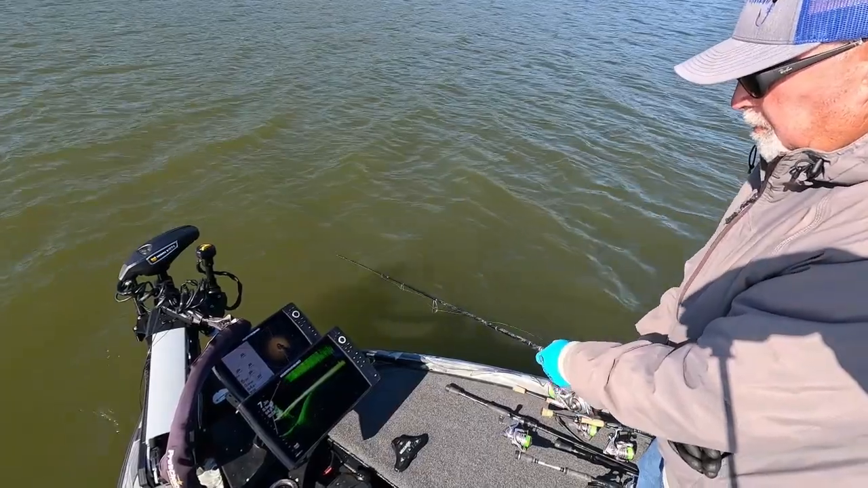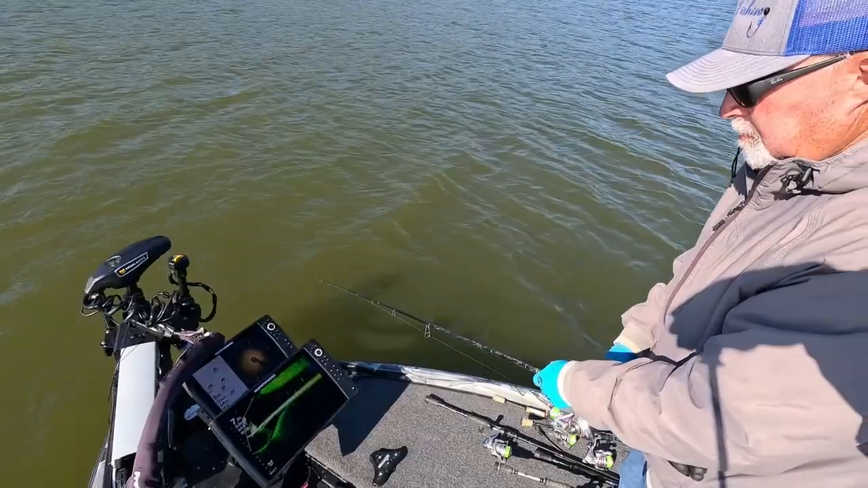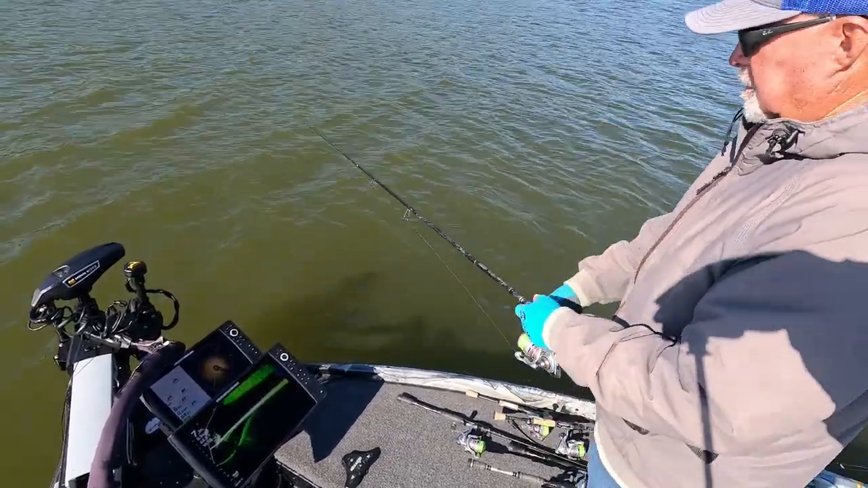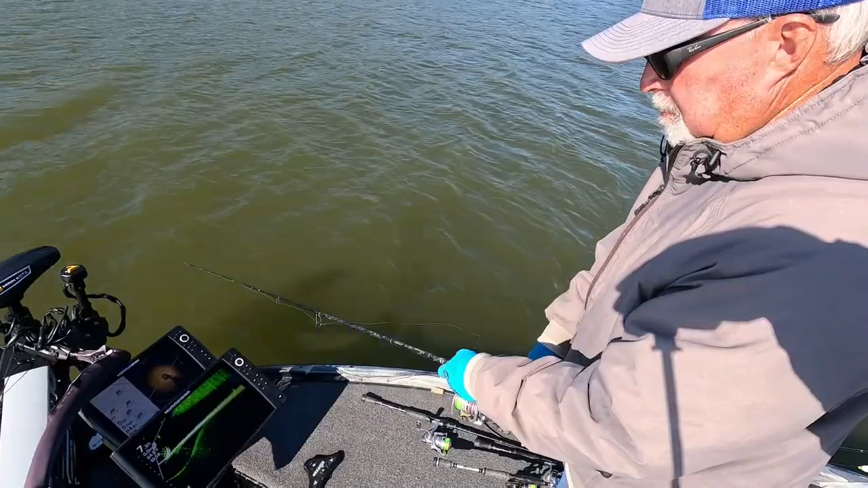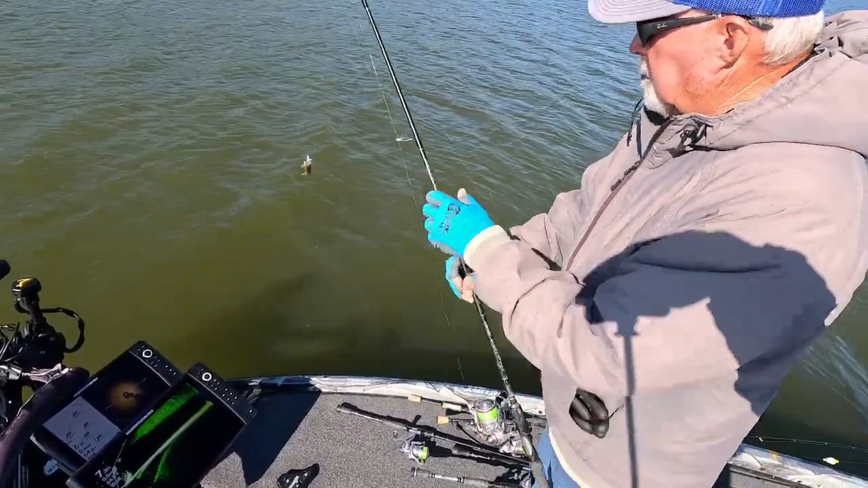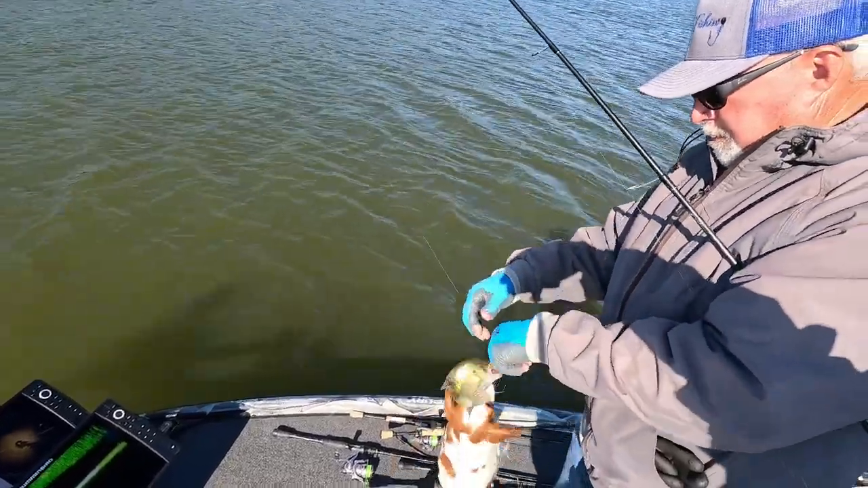To the bottom here and let it come back up. Here he comes. See him coming up there. Dang it. He was coming up underneath it. There, got him. A little better. Nothing big yet. I'll bet you there's a big one in there.